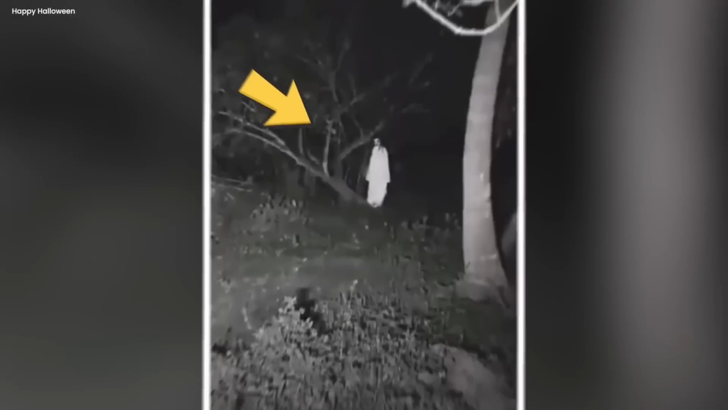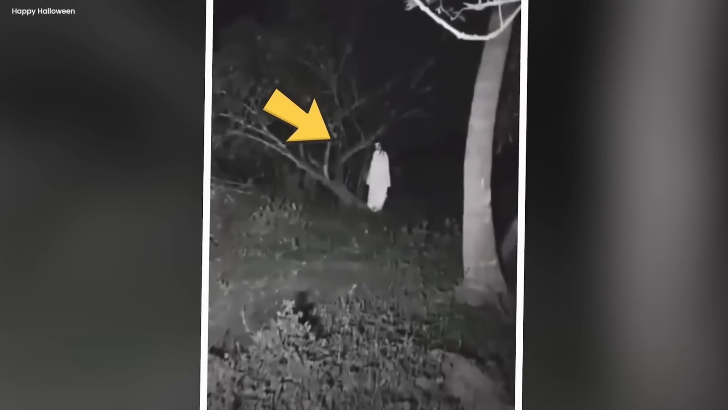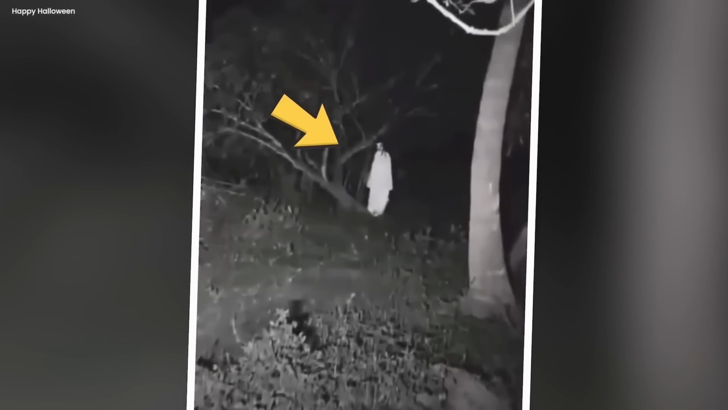Cryptid spirit. In the depths of a shadowy forest, a trail camera captured a video that sent shivers down spines and left everyone confused. In the dead of the night, the camera's lens unveiled a spine-chilling sight, a mysterious figure, draped in a ghostly white shroud with long, untamed hair flowing eerily in the wind.